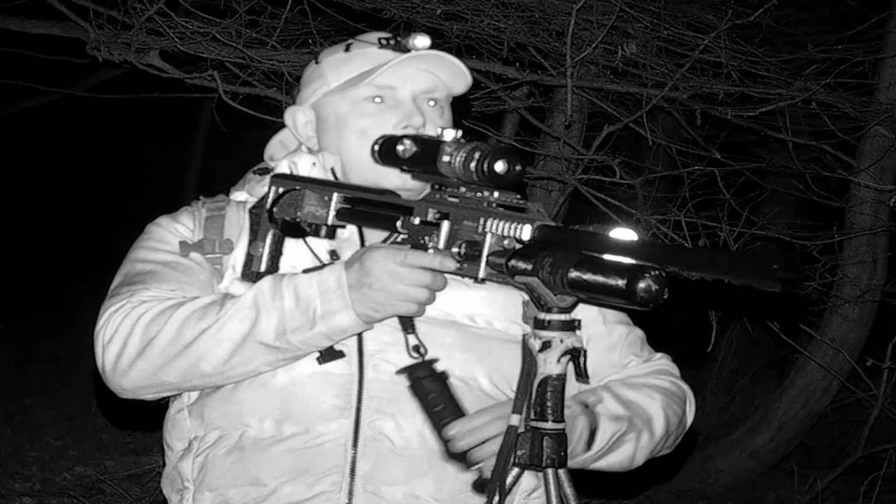So I actually thought I missed the chance taking that rat out, taking my time with the shot, but I caught him on the thermal. He does head off and he does start to head back. So this time I am going to be all ready and hopefully we can take him out.